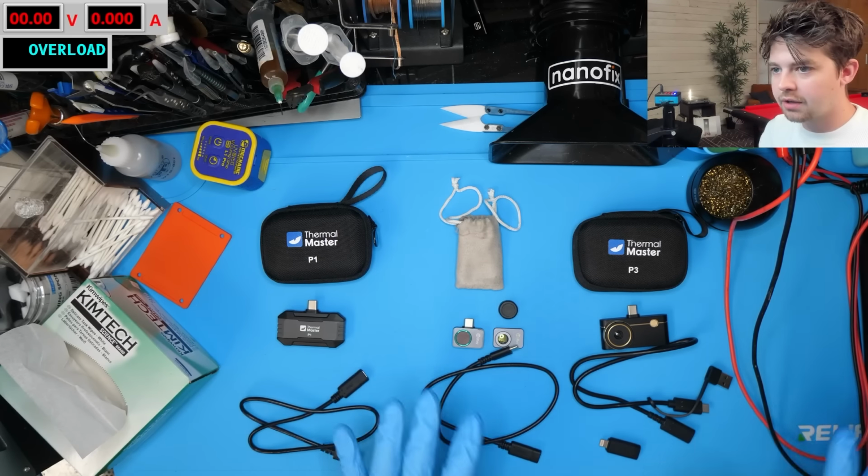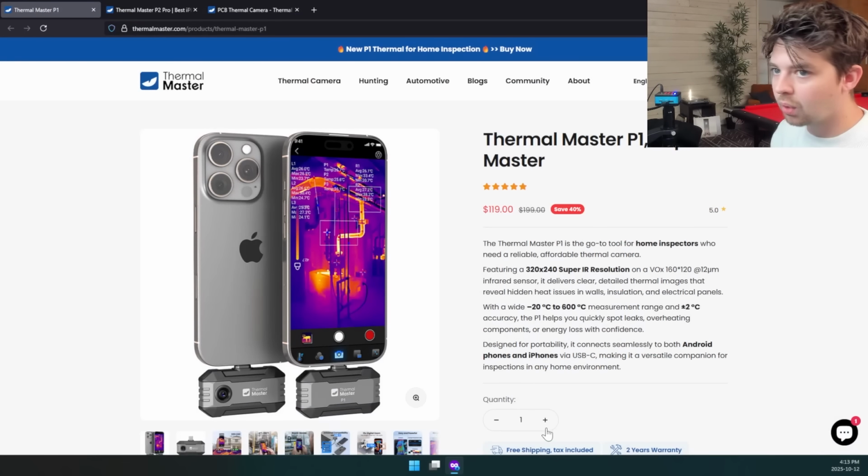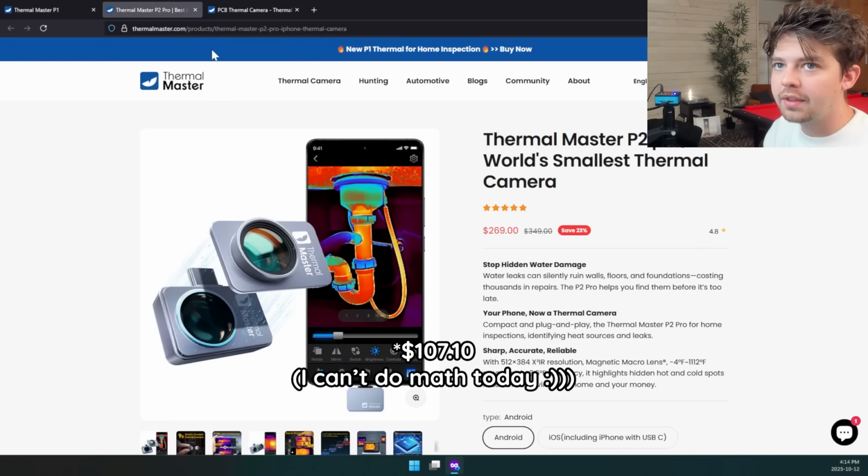Let me just show you the price difference I'm talking about. So this is the P1. It's about $120 right now. With my 10% off discount code, it's going to be closer to the $109 mark. The P2 Pro is $270.